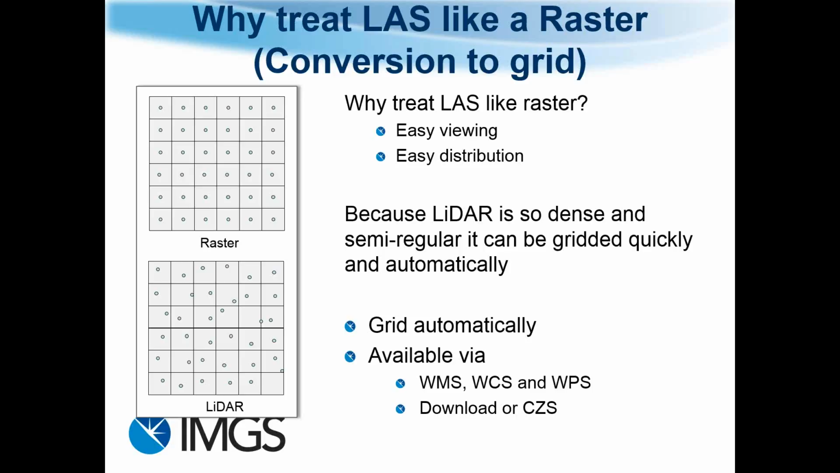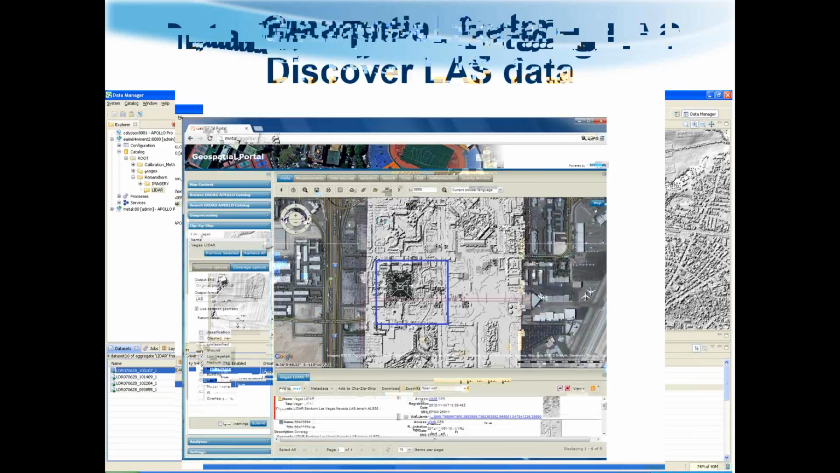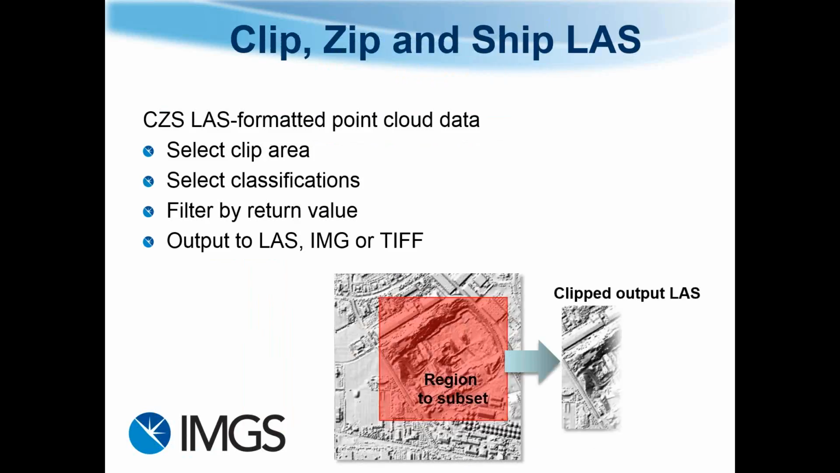zip, and ship. So in Apollo, we've got our data manager that allows you to catalog the LAS files. You can then edit that metadata, and then it can be discovered through the geospatial portal. So anybody using the web application on your corporate browser can actually access this information. And then we have our clip, zip, and ship.